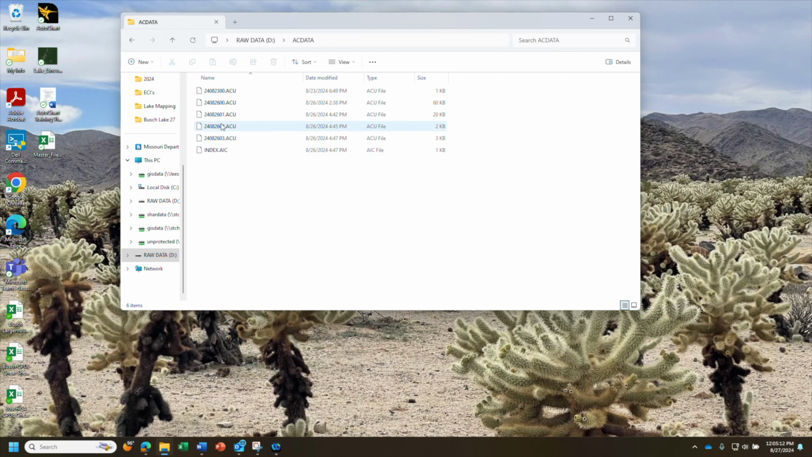The way you keep track of all these files is by the way they are named. It is year, month, date, and then run number of the day. So this one is 2024, August 26th, run 0, run 1, run 2, and run 3. You can go ahead and open Autochart now.